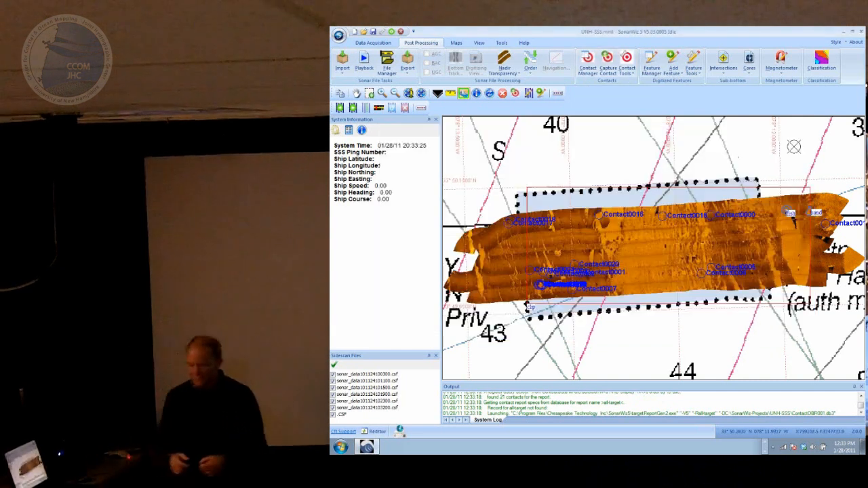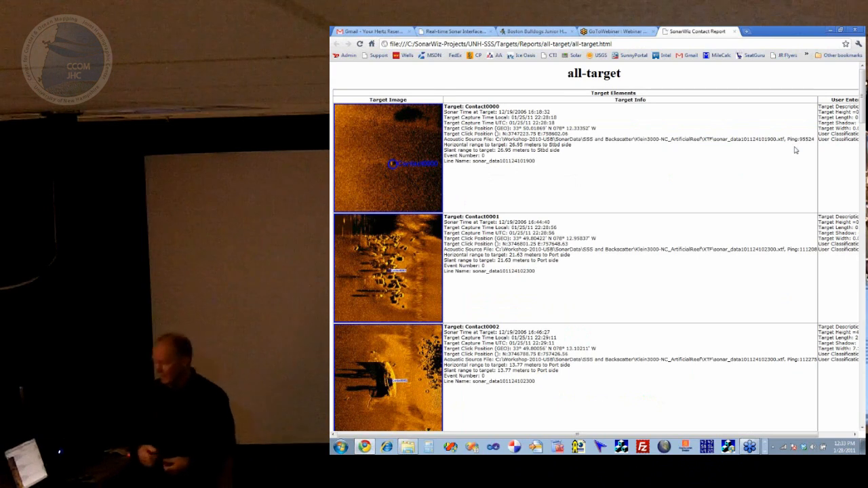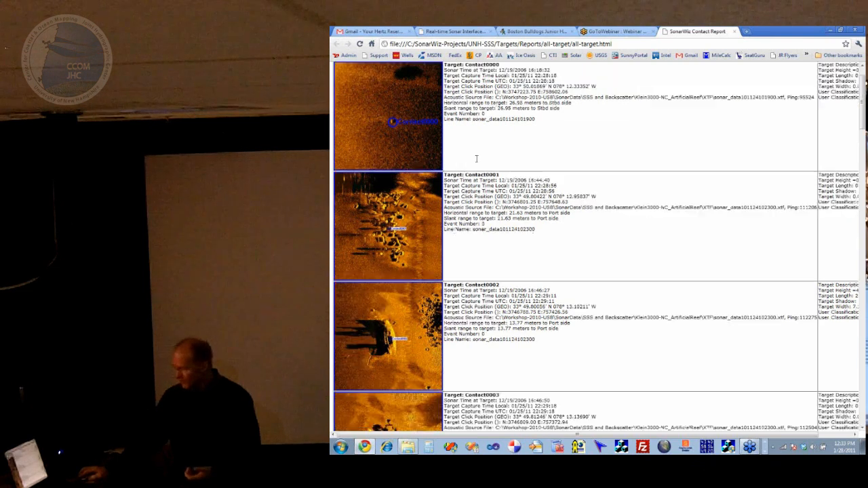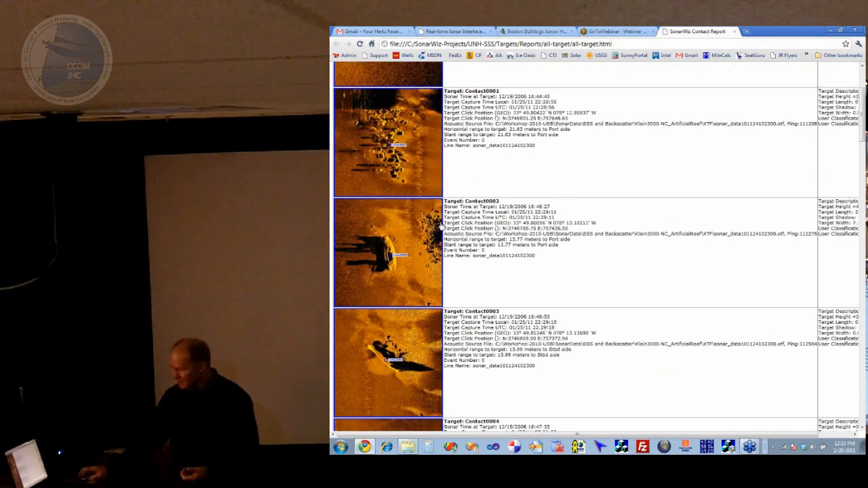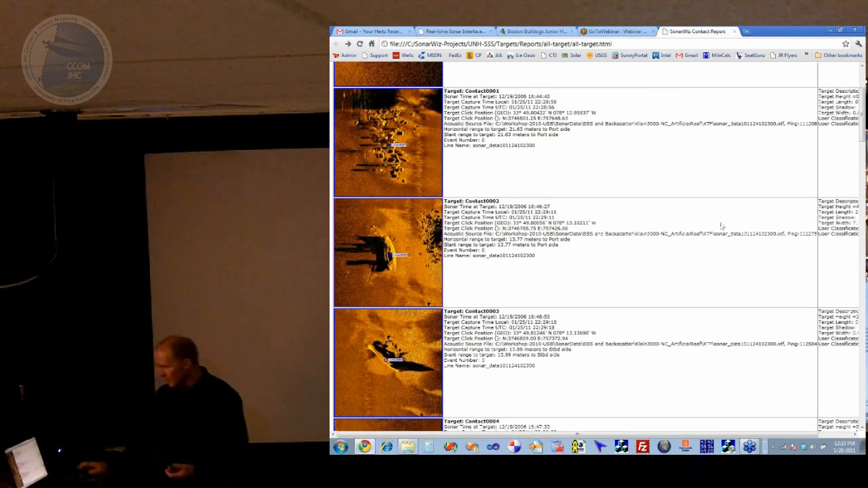So what this does is it goes off in the background, and it has a little utility that builds basically a web page with those contact images in it. And when it's done, it'll open up your web browser, whatever it is, and show you the summary of what we've captured. So here are all the contacts that we captured. It's a little thumbnail image here. Here's the rec. And if I click on it, it opens up the full resolution image that we saw in the report.